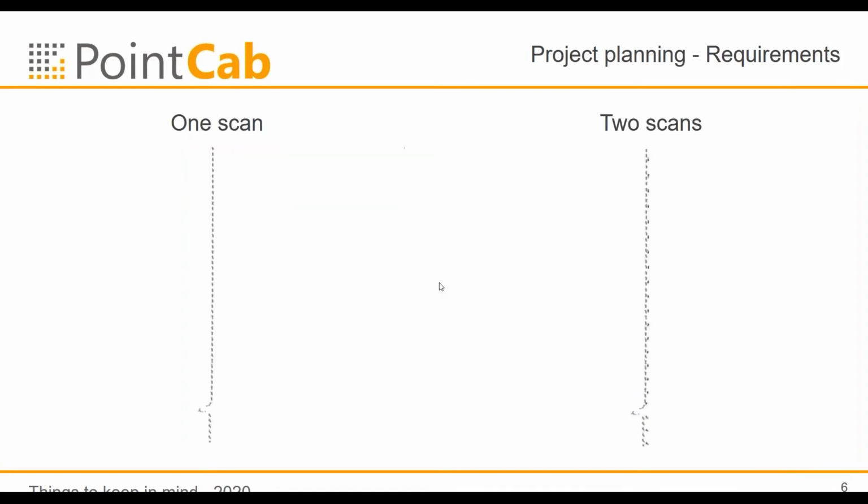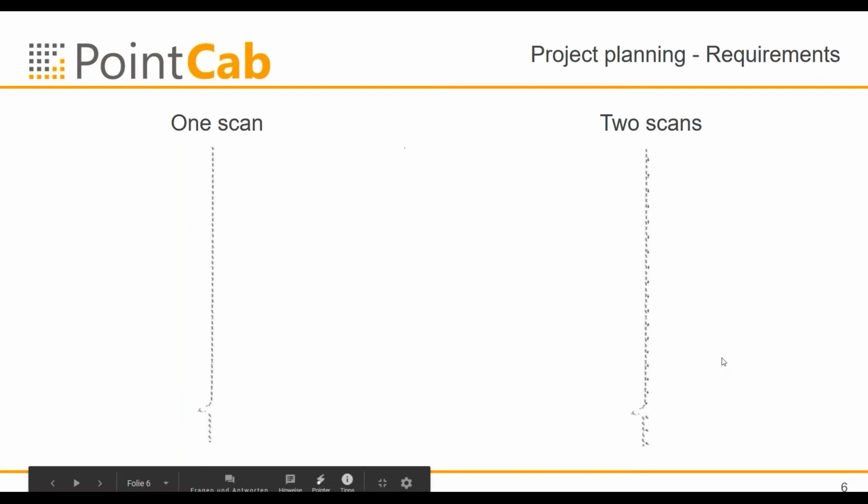Richard, do you have anything to add on these slides so far? No, I just want to mention that everything we present here should be scanner independent. It doesn't matter if it's a Faro scanner or a Trimble or a ZF or a Leica scanner. It's the same, the same properties and the same problems we take on here.